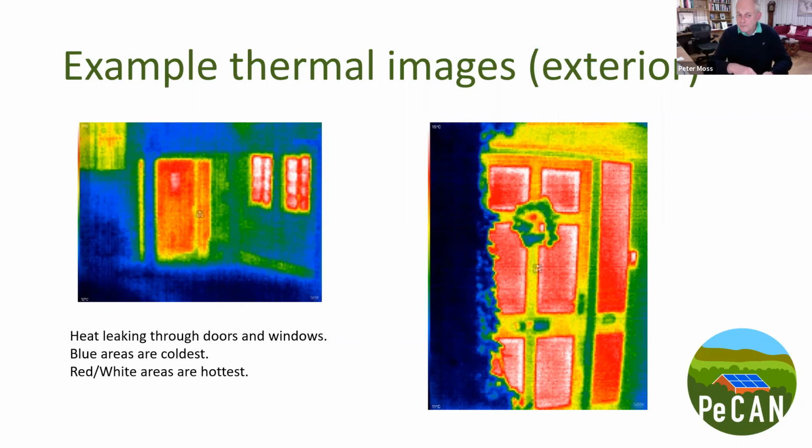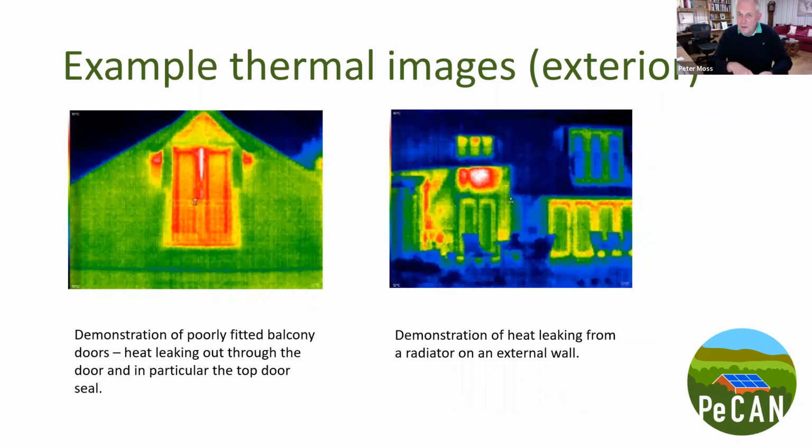Going on to the next slide. Similar sorts of pictures, both from the outside. On the left-hand one, you've got a first floor double door with actually some metal bars in front of the door. Obviously, the doors open inwards. As you can see from the picture, the seals on the door are leaking. Other than that, it's probably a reasonably well insulated double glazed door.